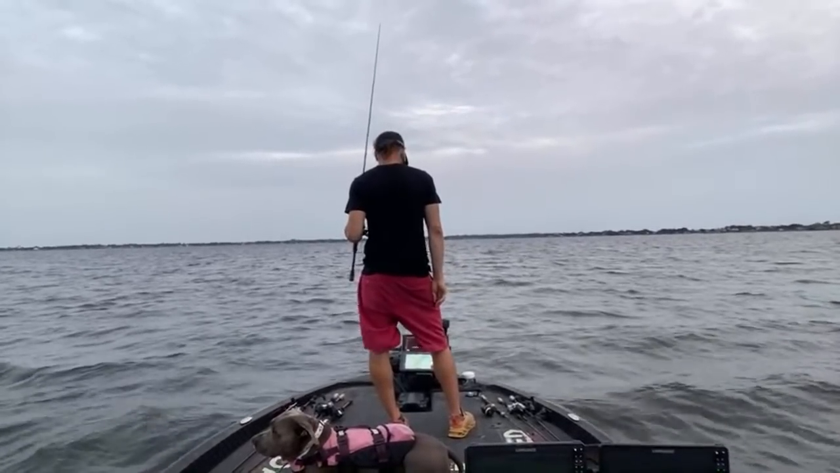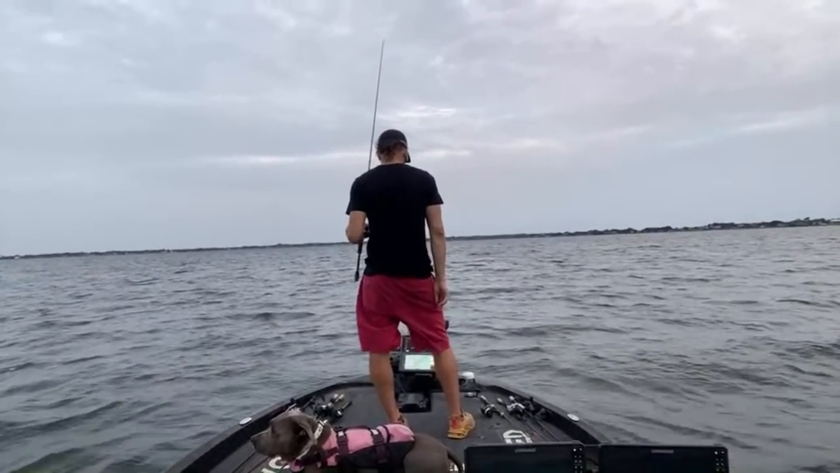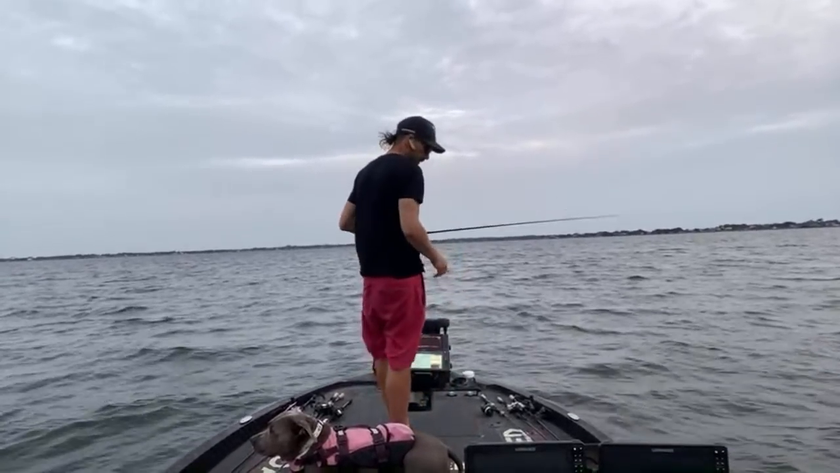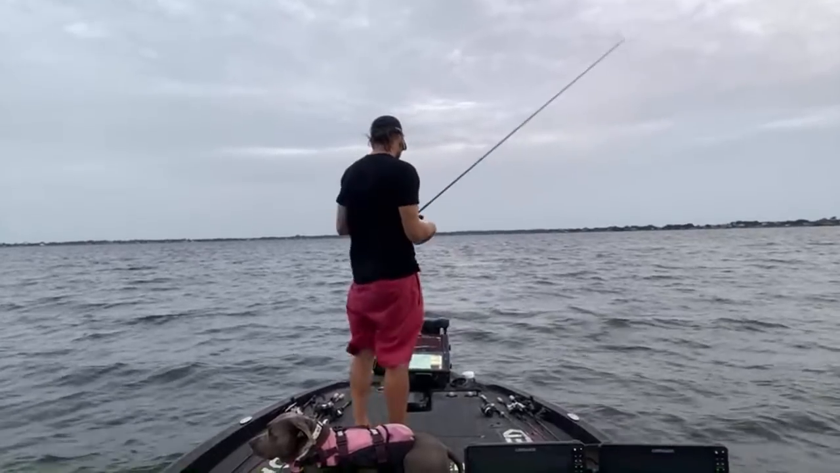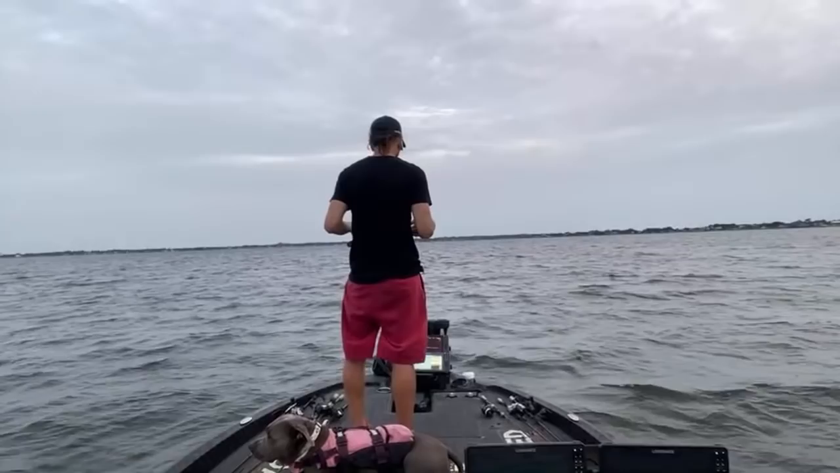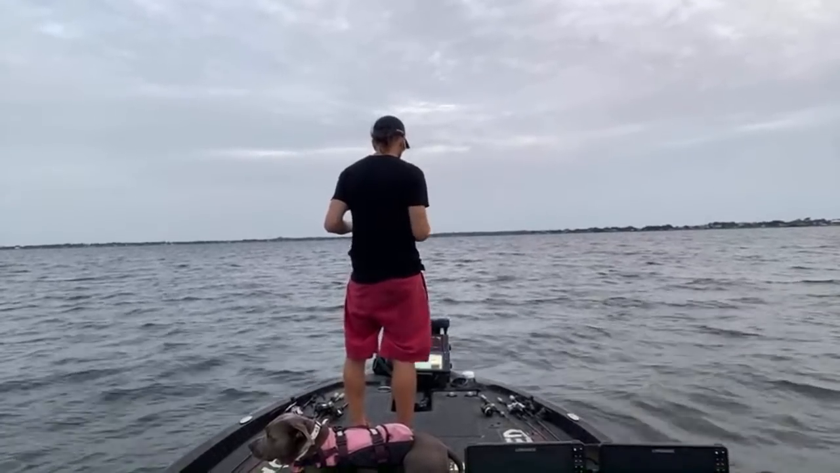I do not think I'm going to catch one on this, but if I do catch one on this, it's going to be big. I picked up a hair jig. It's a big hair jig, just to see if we can. I'm going to fish it pretty quick through there and see if I can snap a reaction.